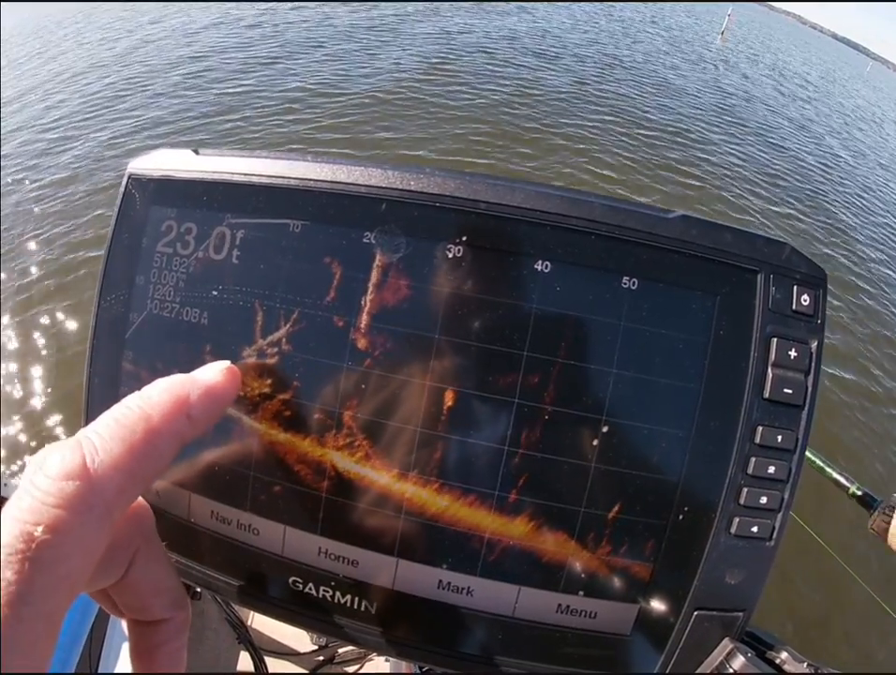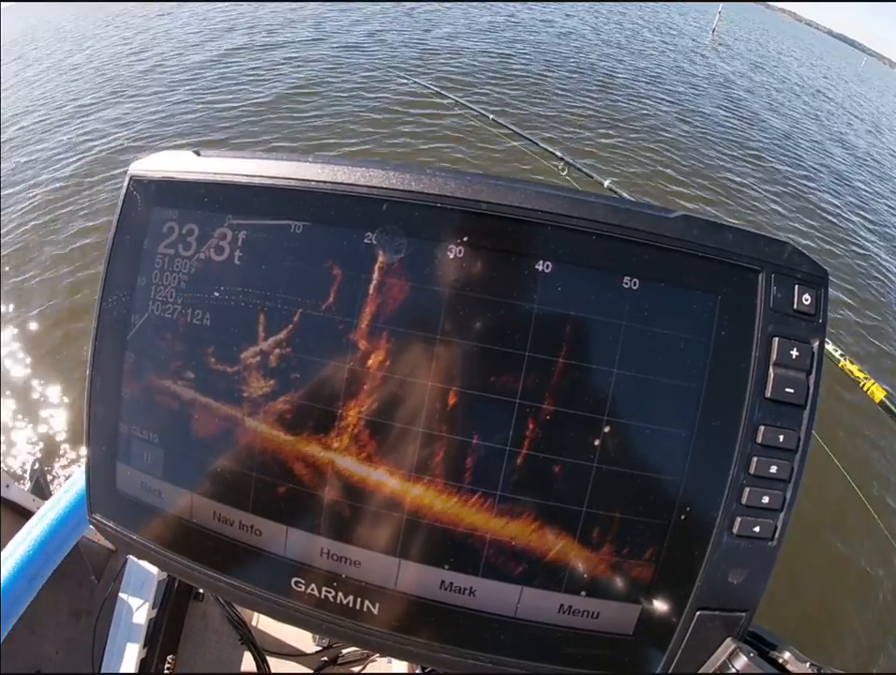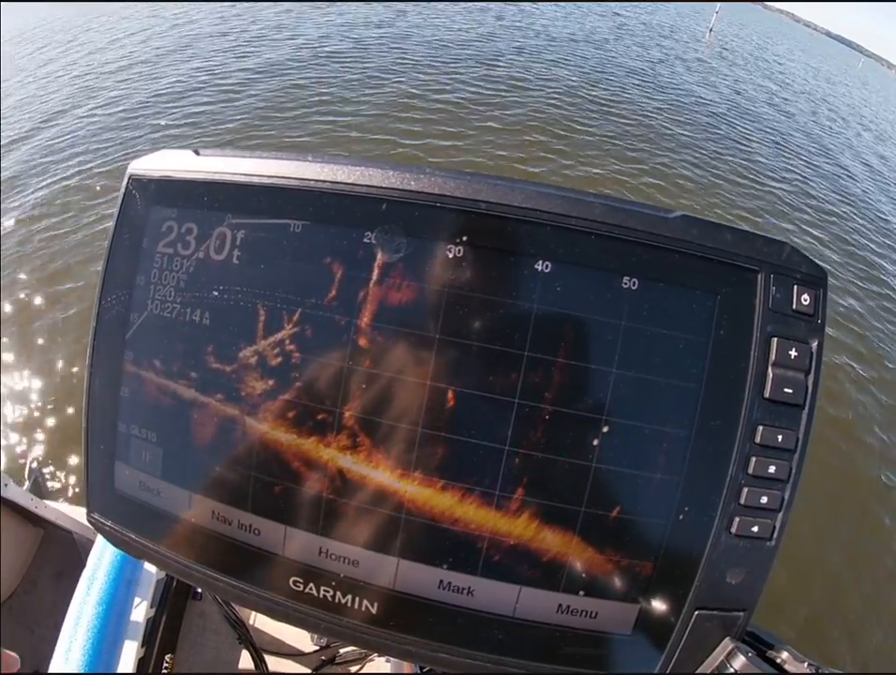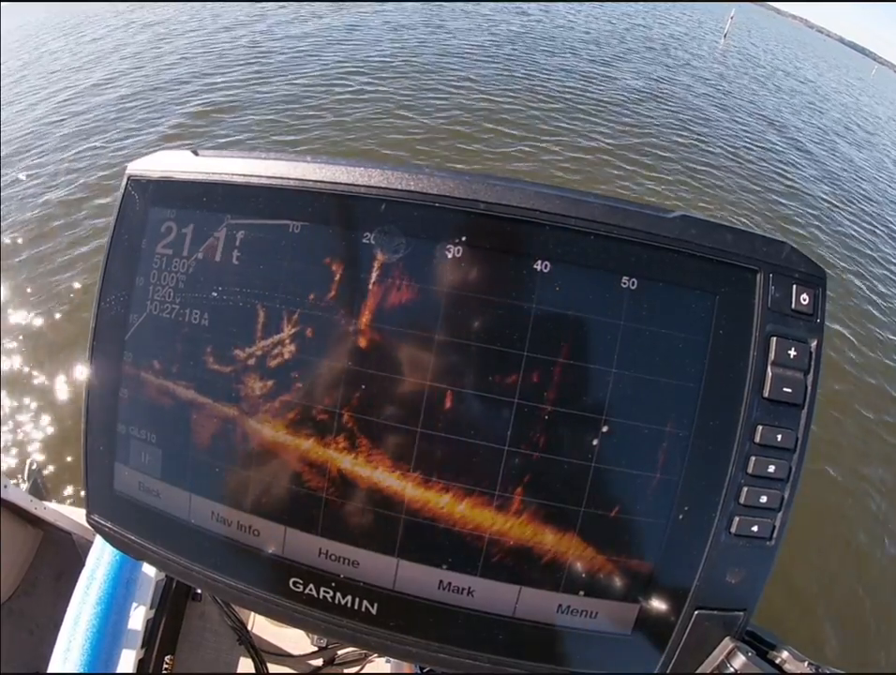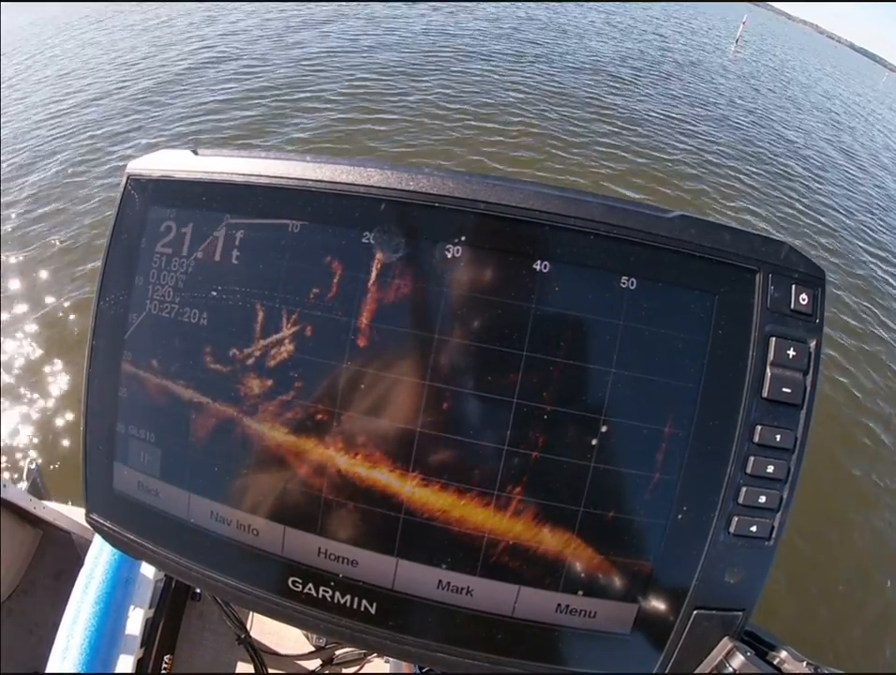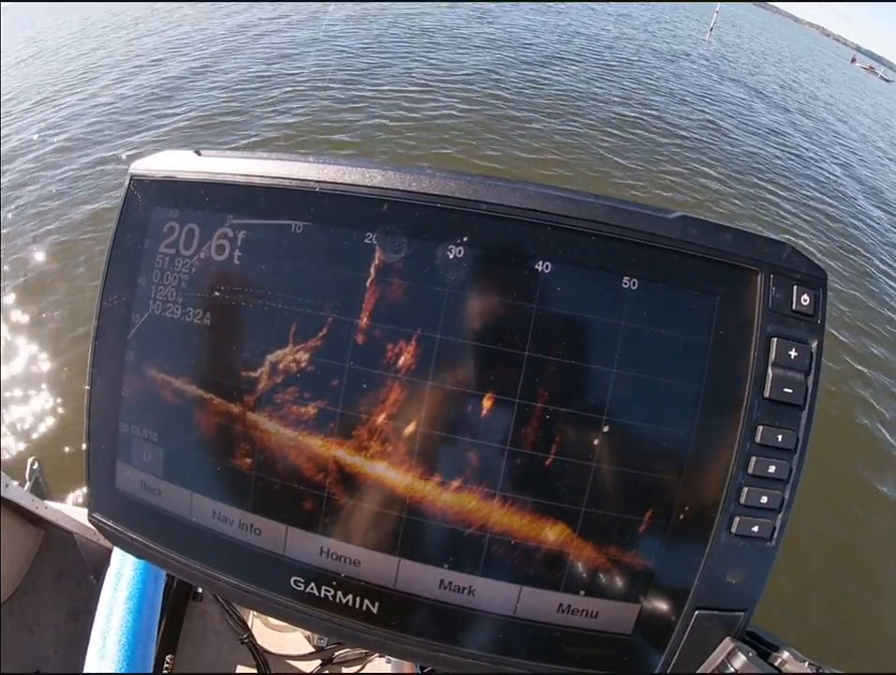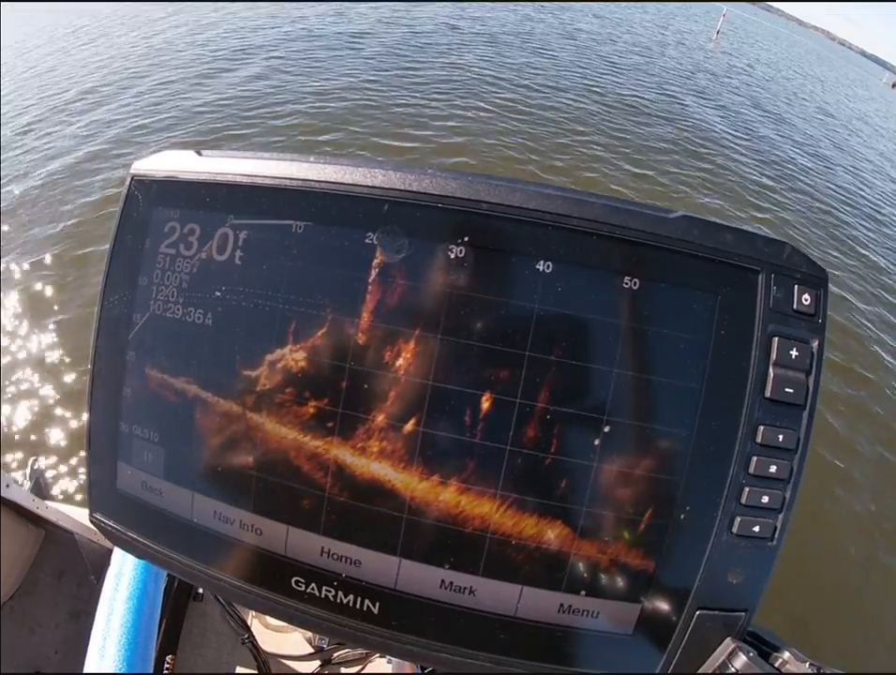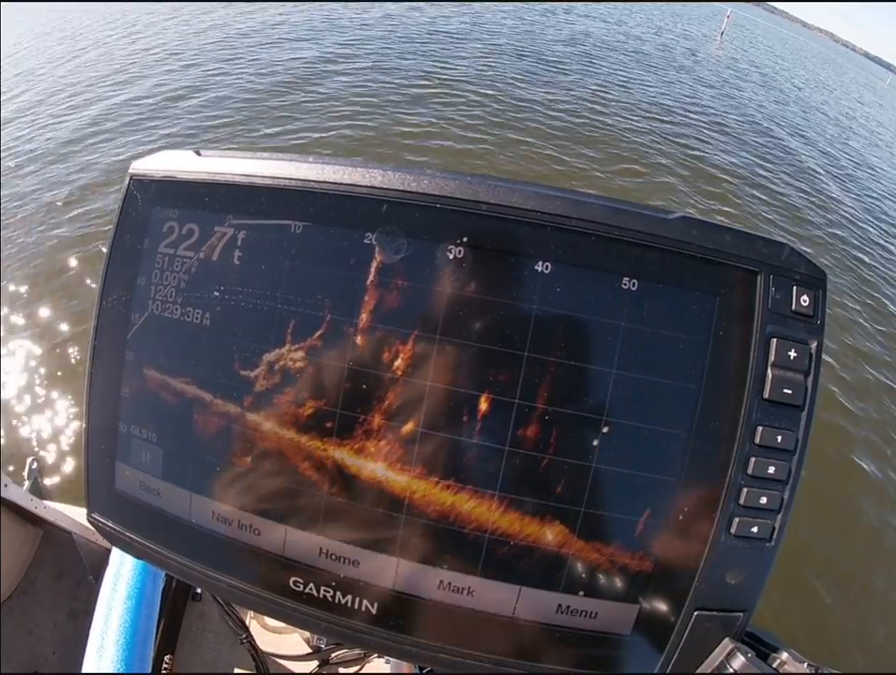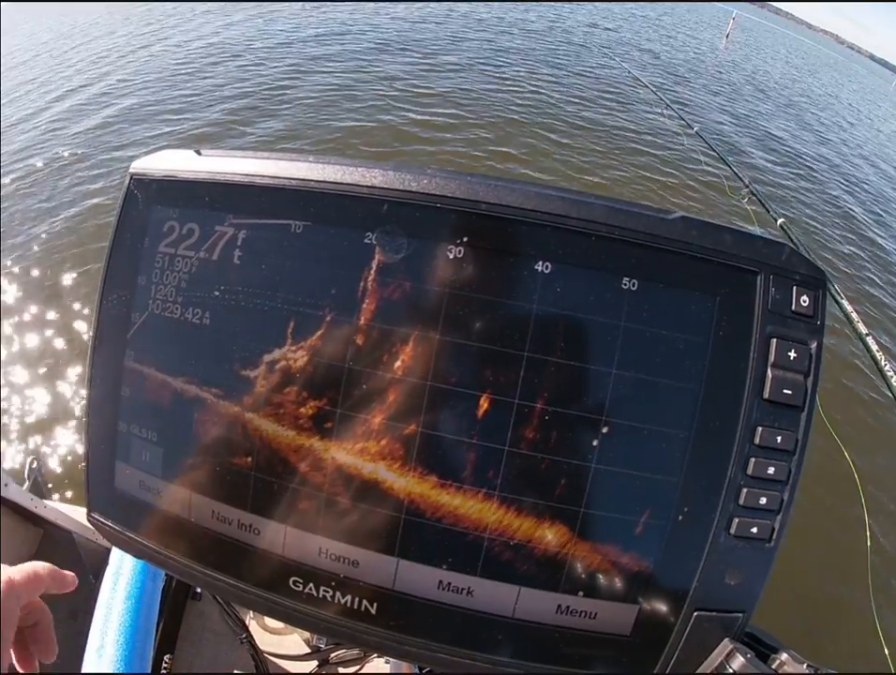I'm right in here. Okay, nothing hit. One did dart up at it, but it didn't take it, so I'm gonna back off of them a little bit with the trolling motor and try it again. There I am falling in right there.